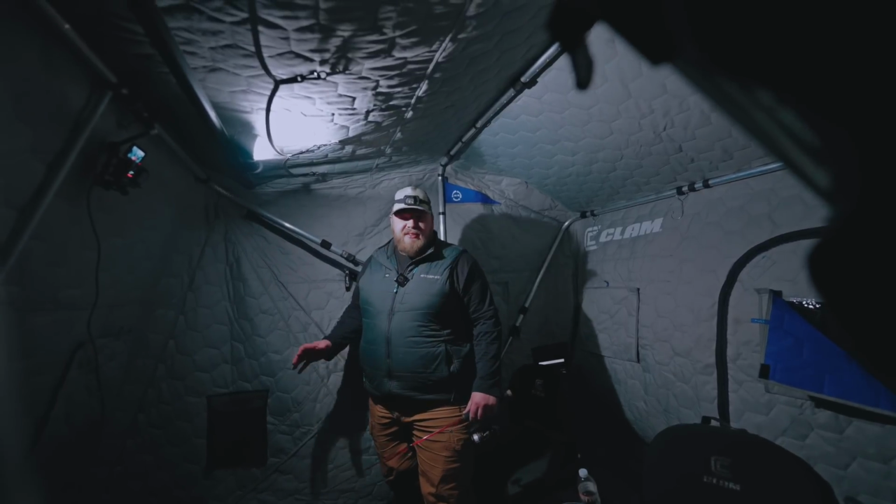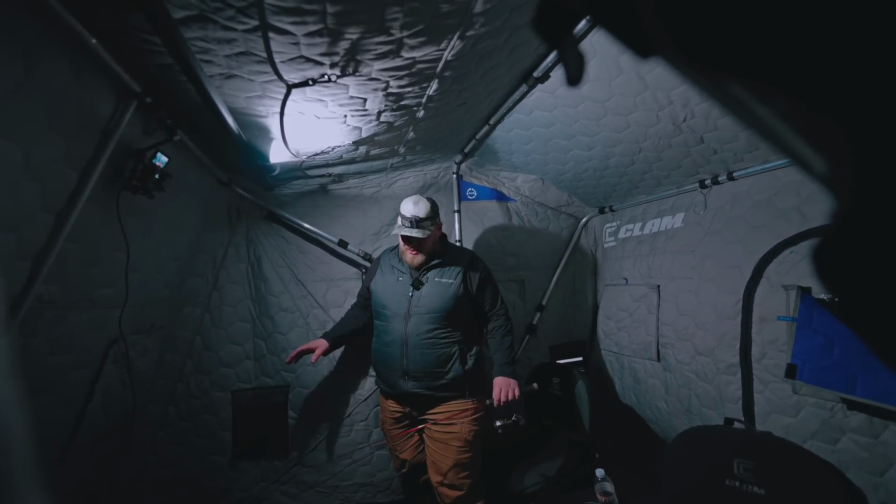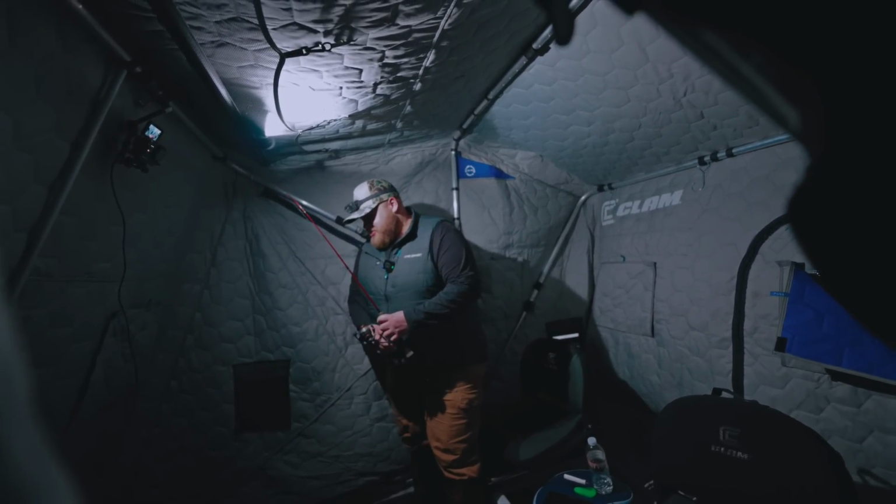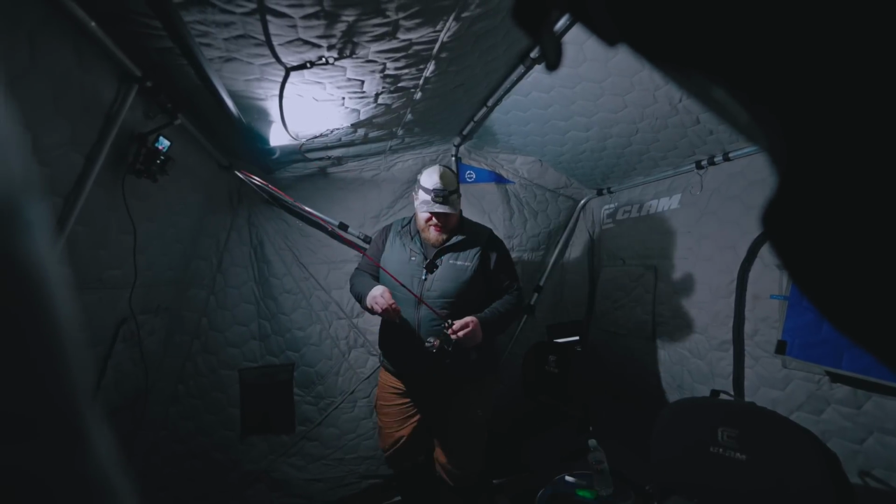Okay, I have got to shut this LiveScope off. Every time I'm getting ready to pack up, another one comes through. It's a school night. It's 10 o'clock at night now. We got school in the morning, work in the morning. Still got to load gear, thaw things out.